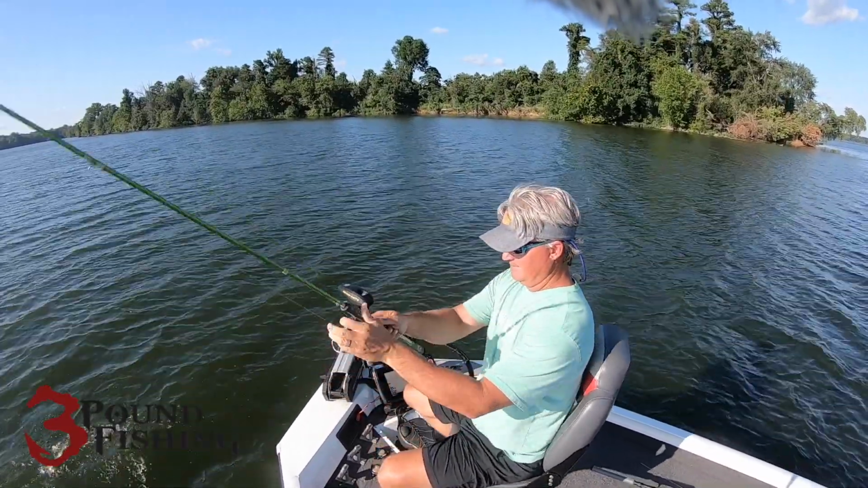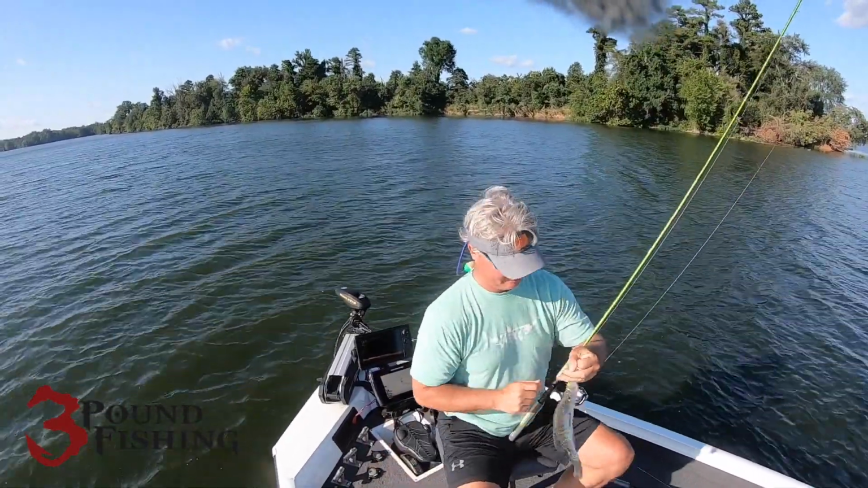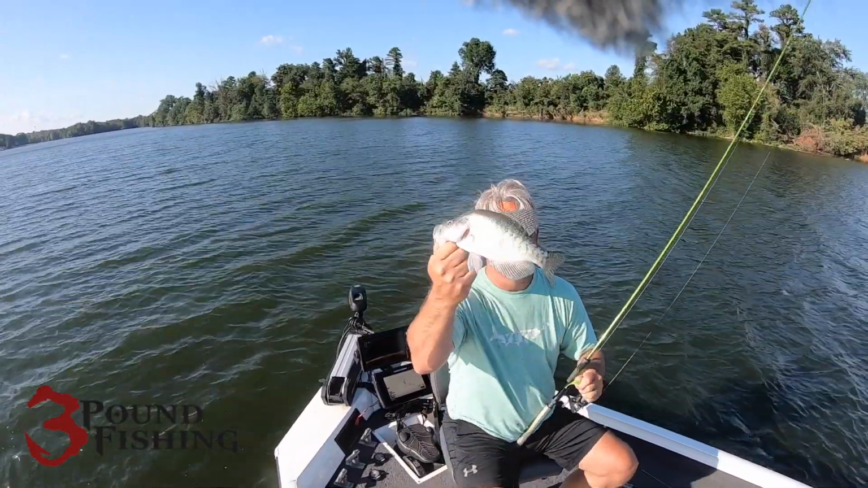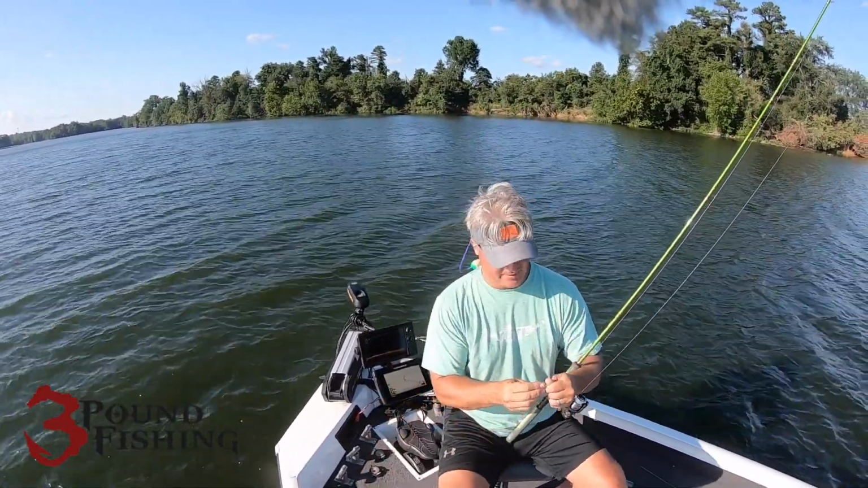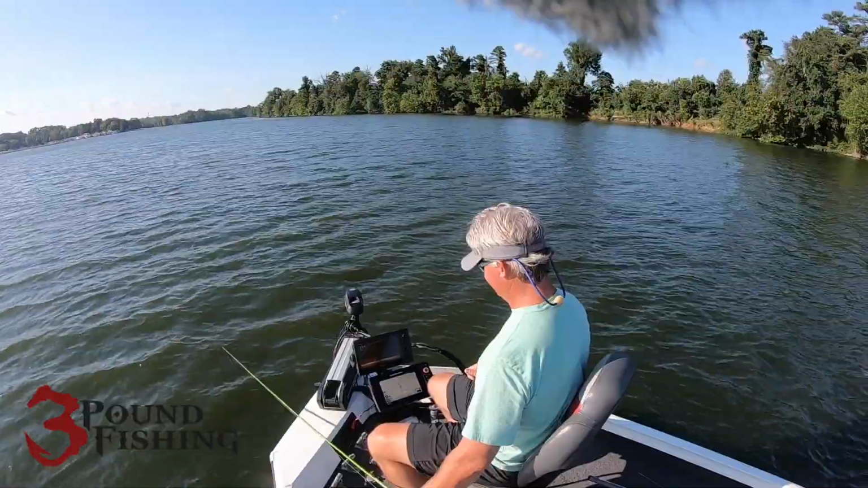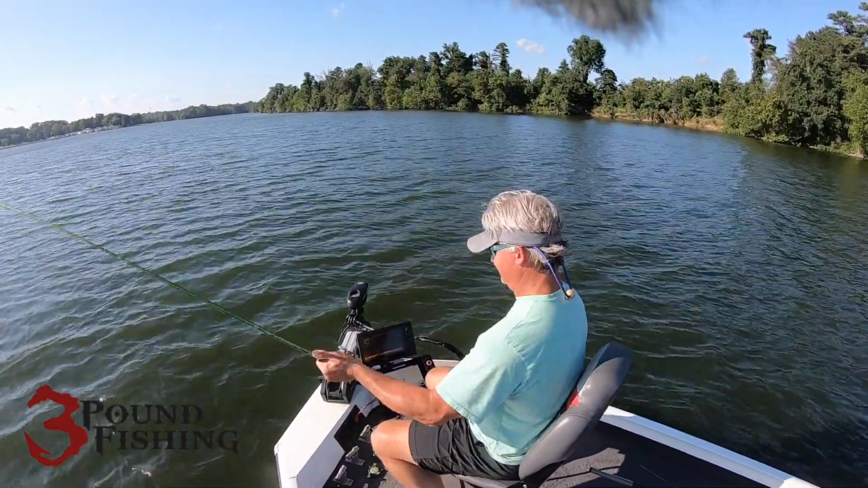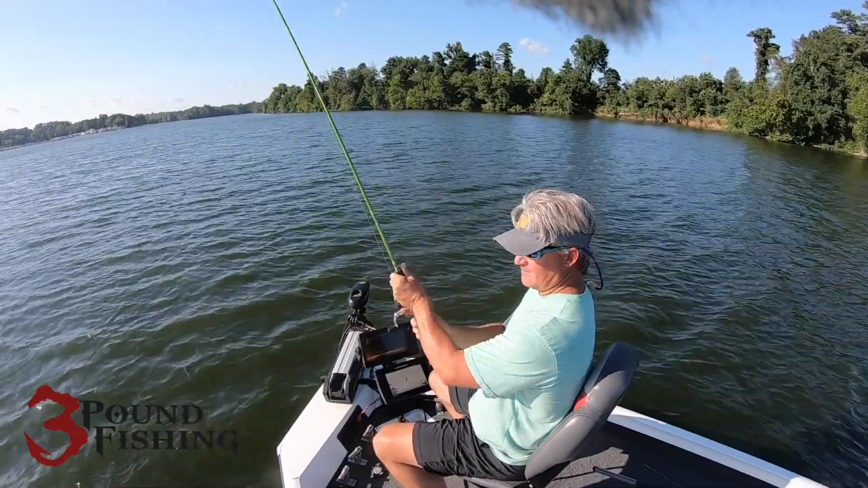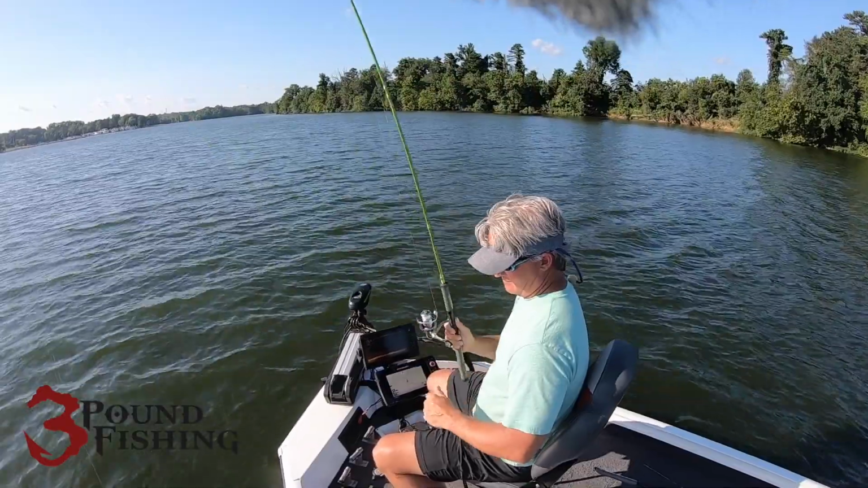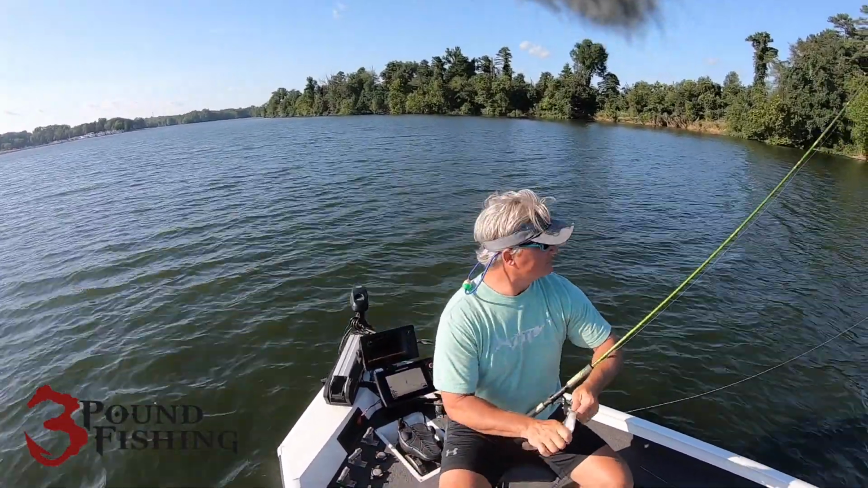That's a better fish. Bam, that's a better fish. Tall and skinny, but it's a better fish. Man, that's a thump, boy. That's a thump, thump, thump. What a beautiful day.